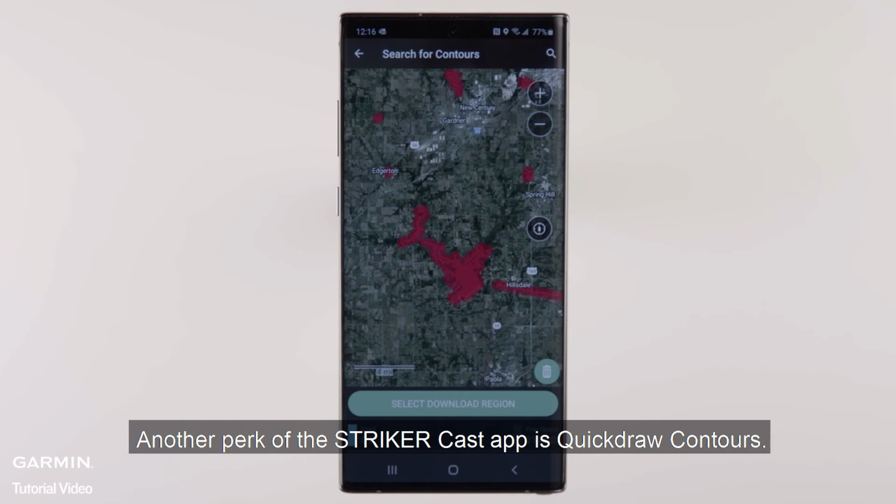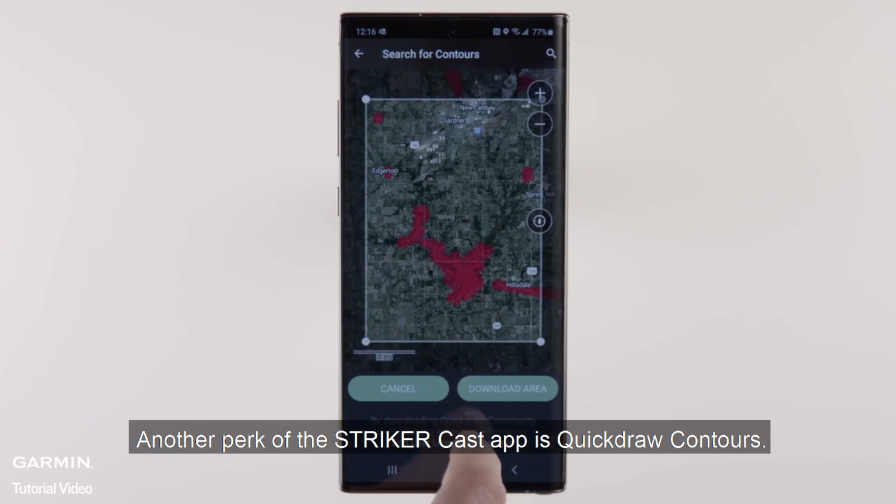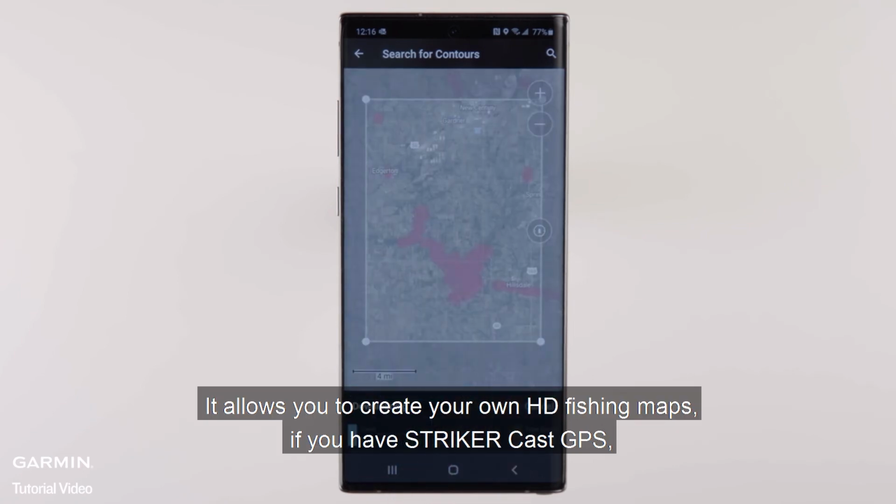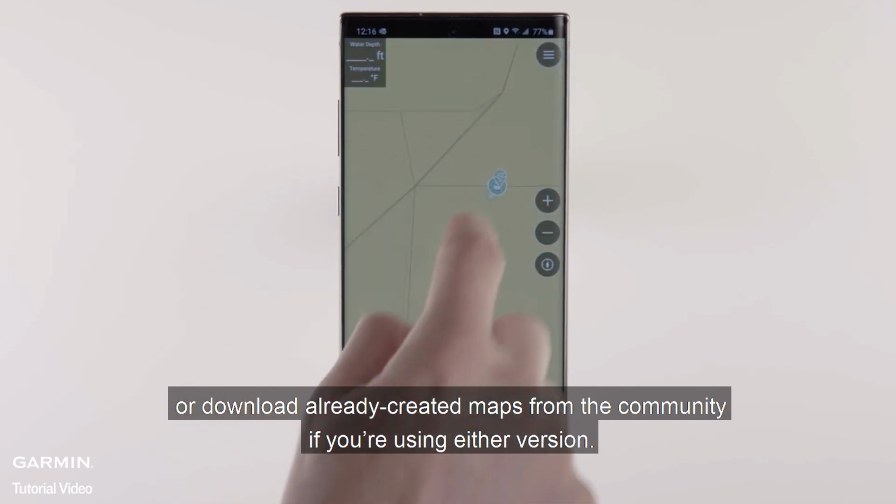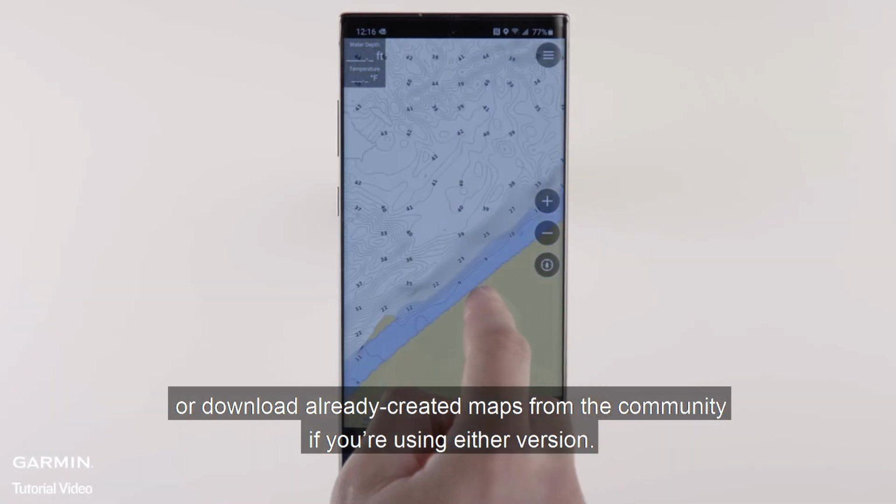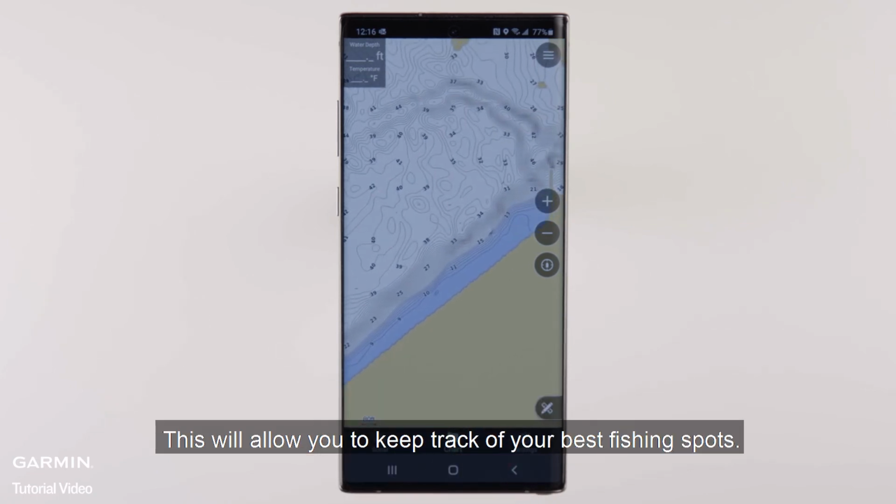Another perk of the Striker Cast app is Quick Draw Contours. It allows you to create your own HD fishing maps if you have Striker Cast GPS, or download already created maps from the community if you're using either version. This will allow you to keep track of your best fishing spots.